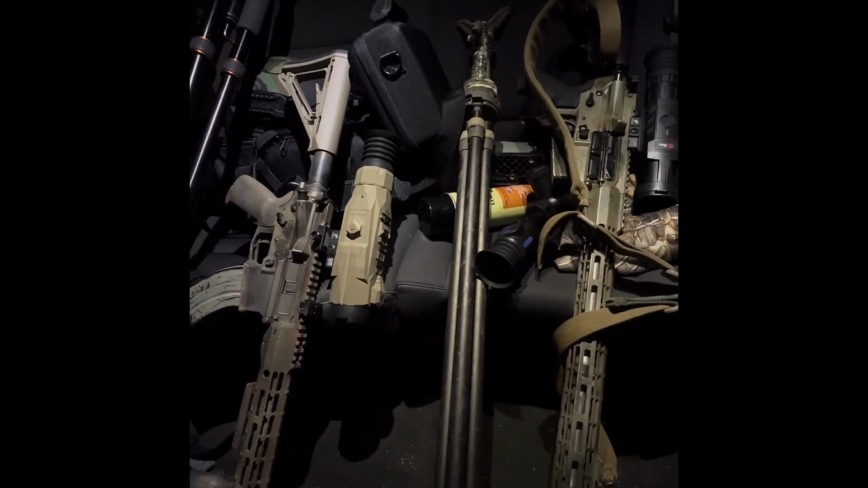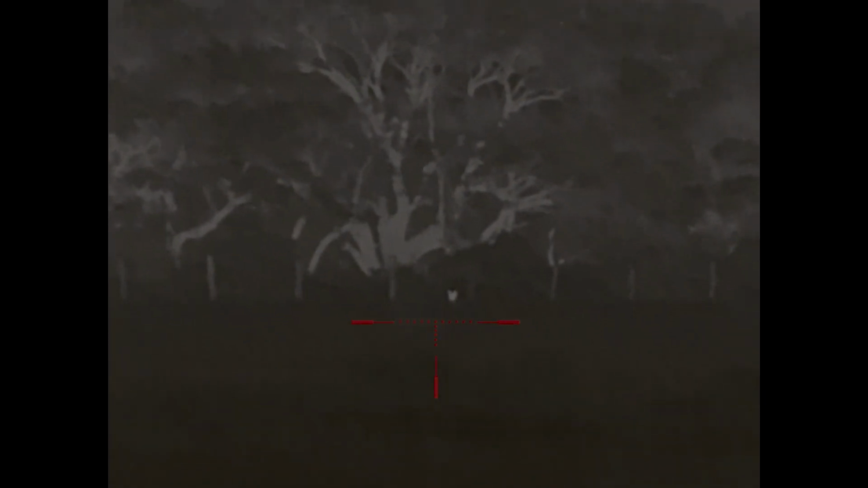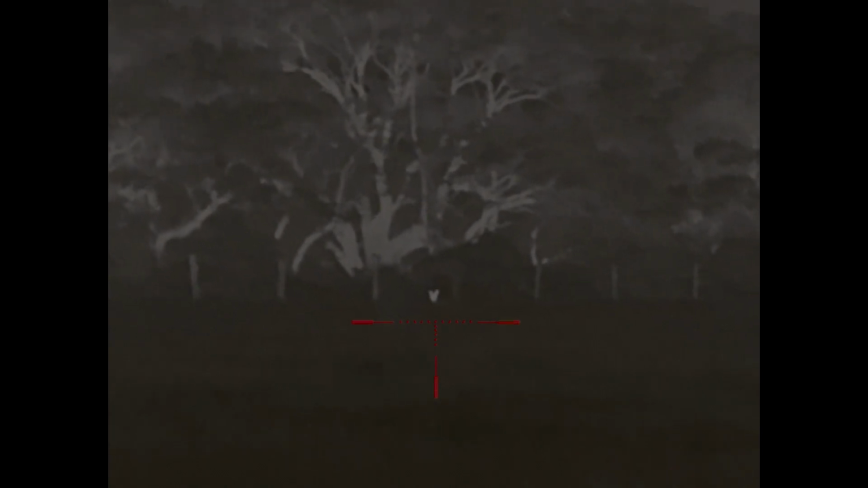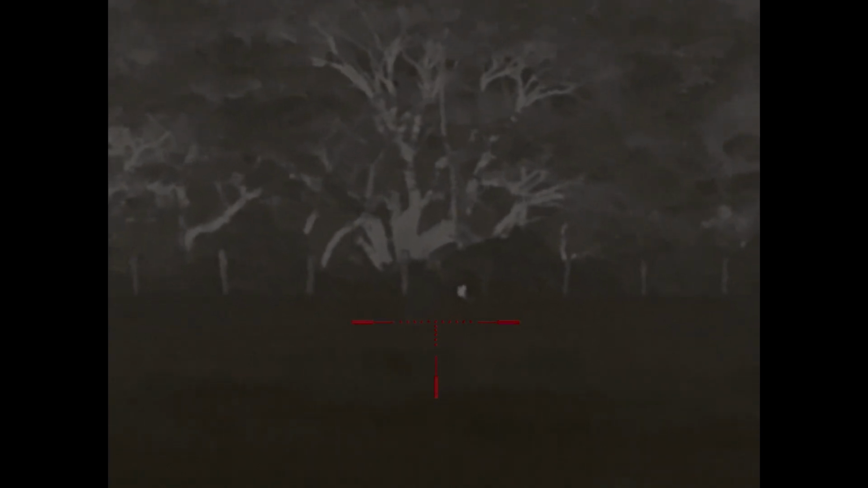We're gonna do some hunting tonight. This coyote came in on the first stand we made. He came in pretty quick, didn't take long, and he's just coming towards the call.